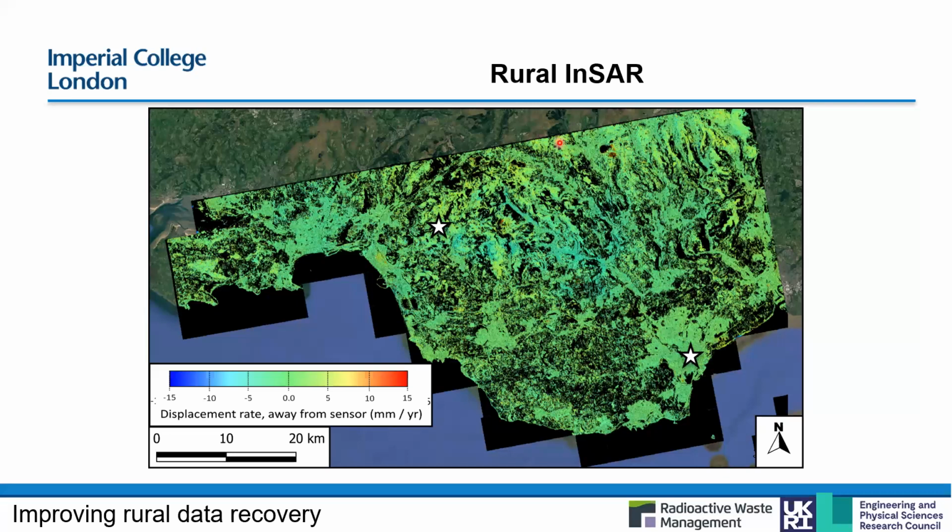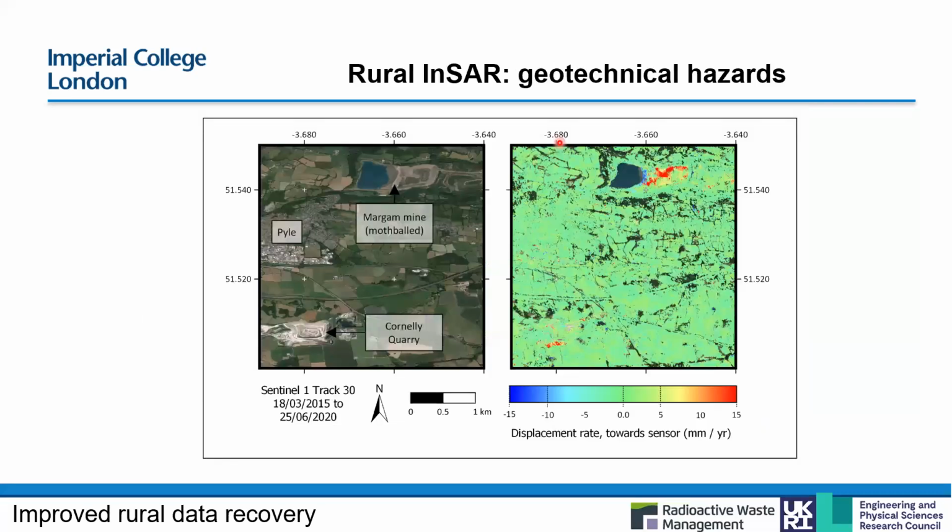So I'll zoom in on this mine. I believe it's called Margam mine, and it was essentially abandoned when the company went bust. I want to say in 2010, somewhere around then, and it's been a bit of a hot potato ever since. But we can see that there's a very steep slope to the eastern end of the pit of spoil, and that's actually moving.